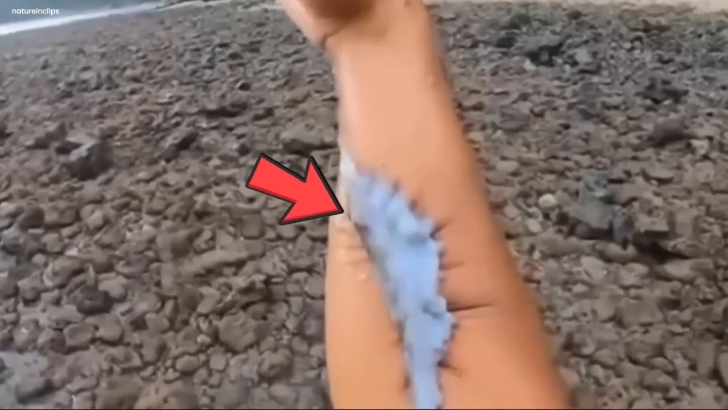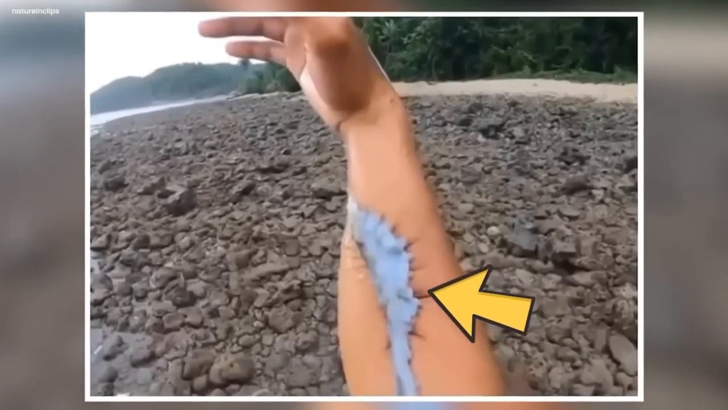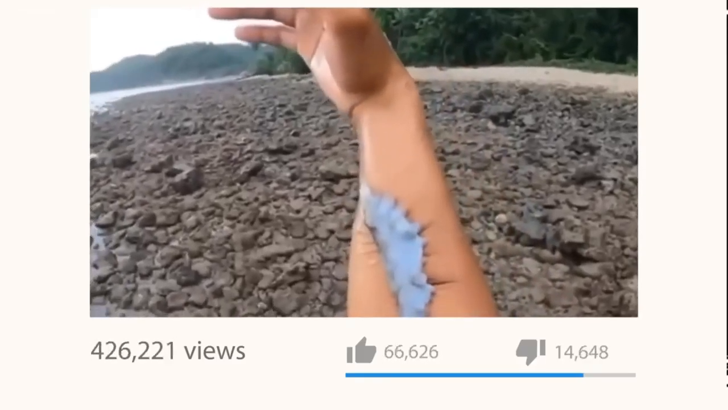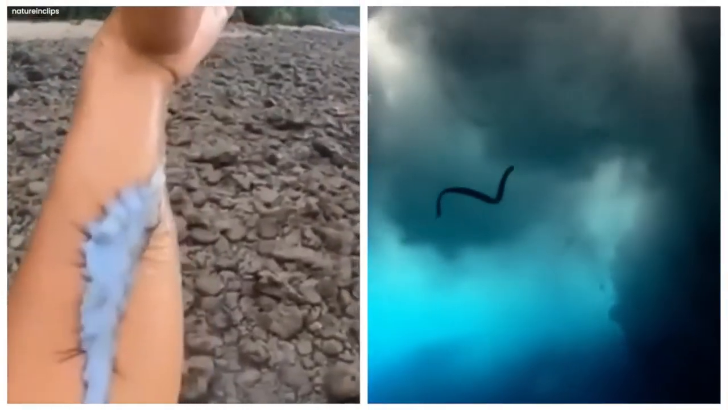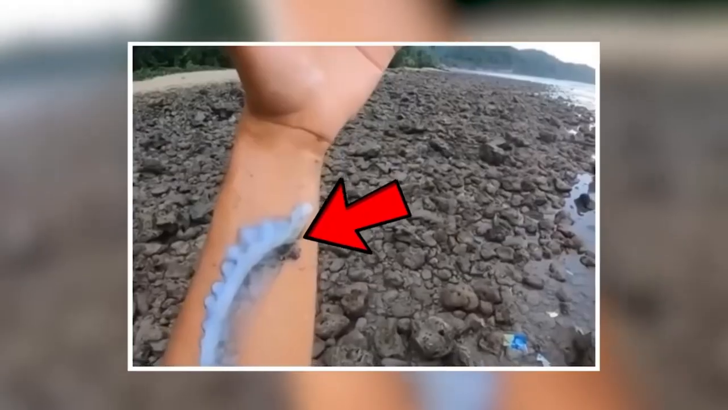It made people question what it could be. No one knew for sure. It remains a big mystery. People saw the video online and talked about it. They had lots of ideas about what this strange creature might be. Some thought it could be a long, snake-like sea creature from the deep ocean. Others wondered if it was a creature that had been around for a very long time.